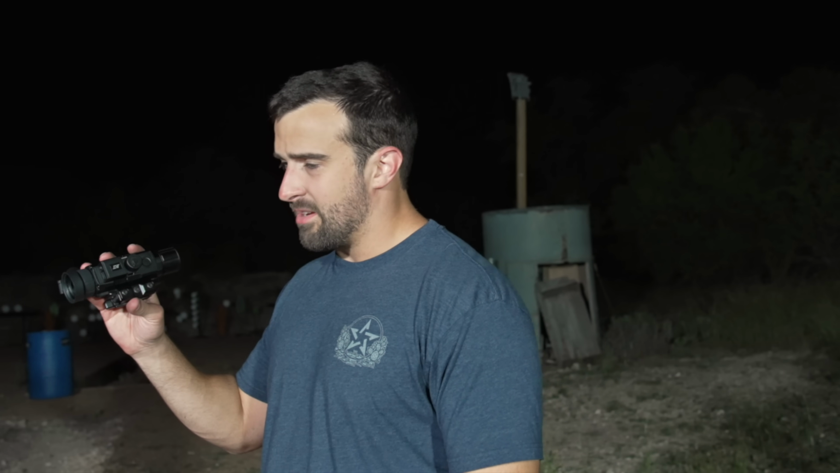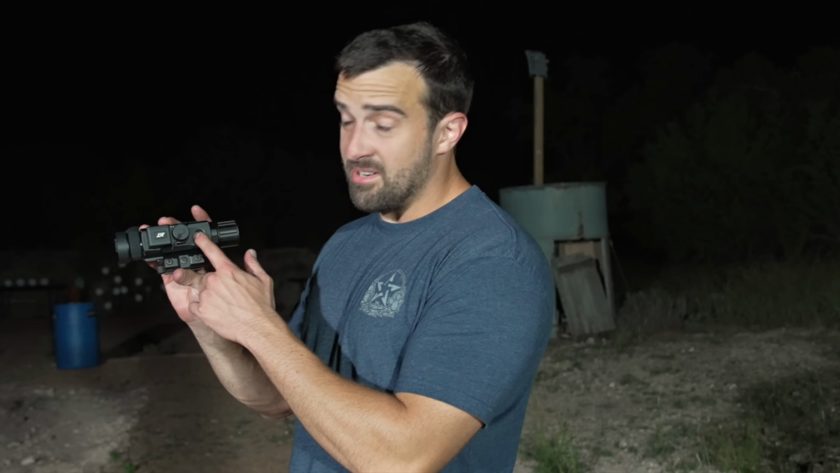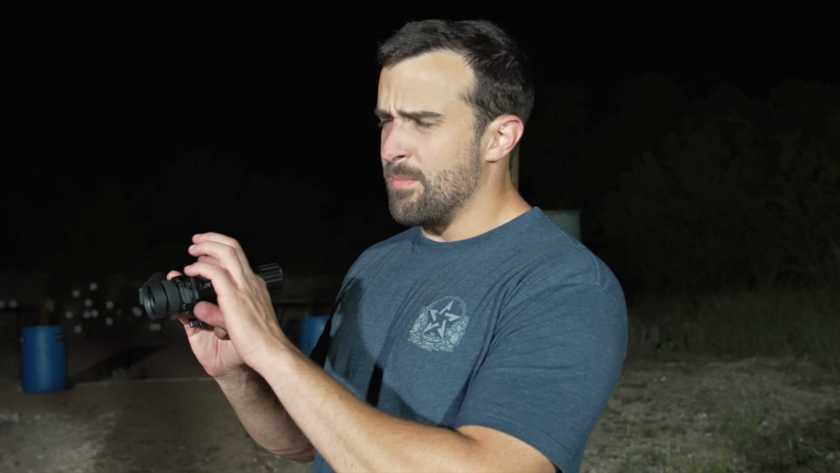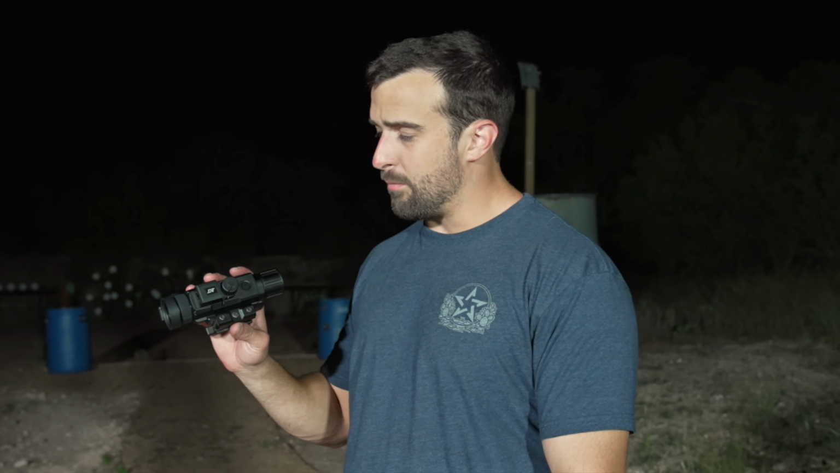And so yeah, it's just kind of been the go-to do-it-all thermal, and now it has an extra button on it for range finding and ballistic calculator. So pretty cool. No, not the most necessary thing, but definitely cool to have. And again, if the sacrifice of just that much space and $200 more, if that is justifiable for you.